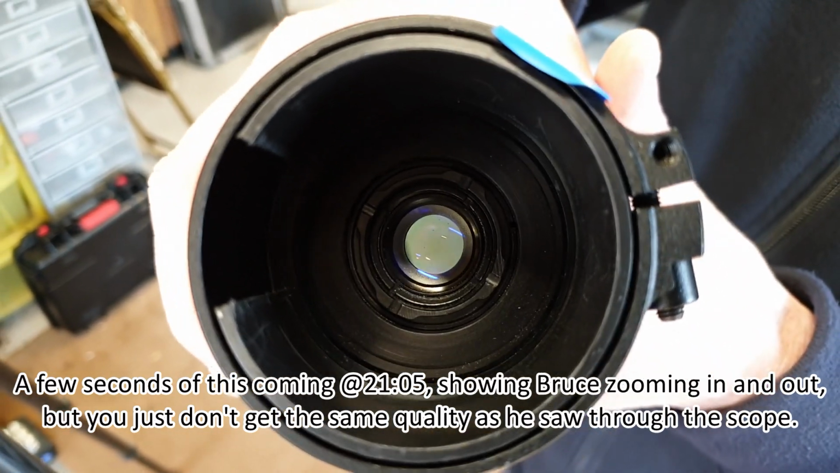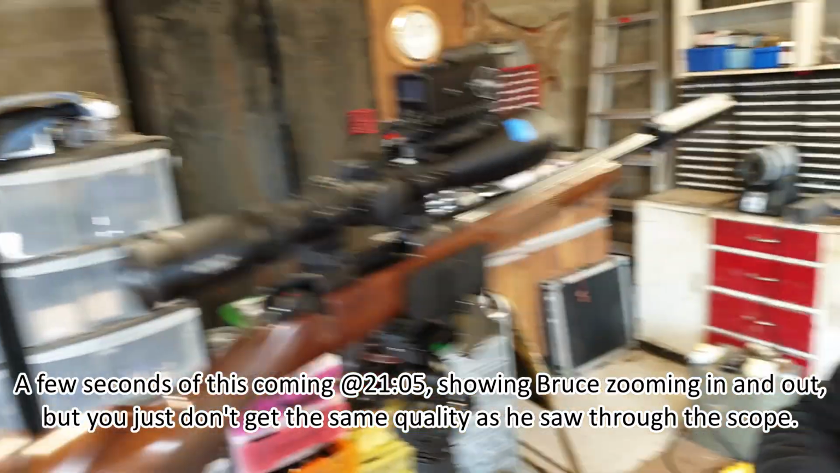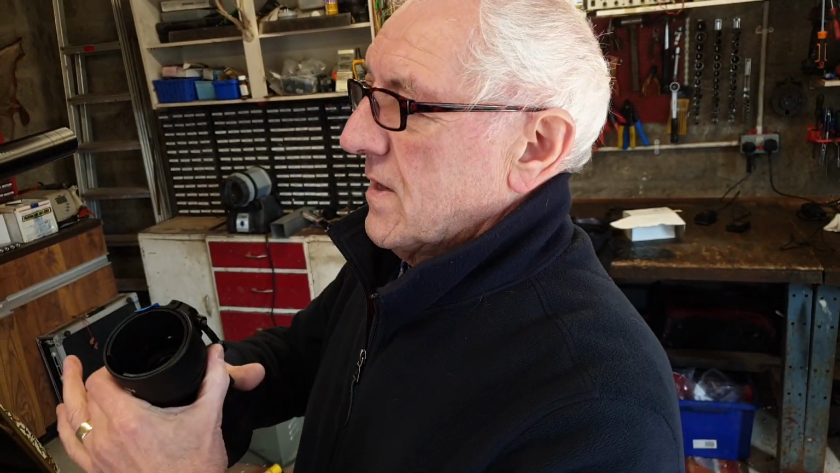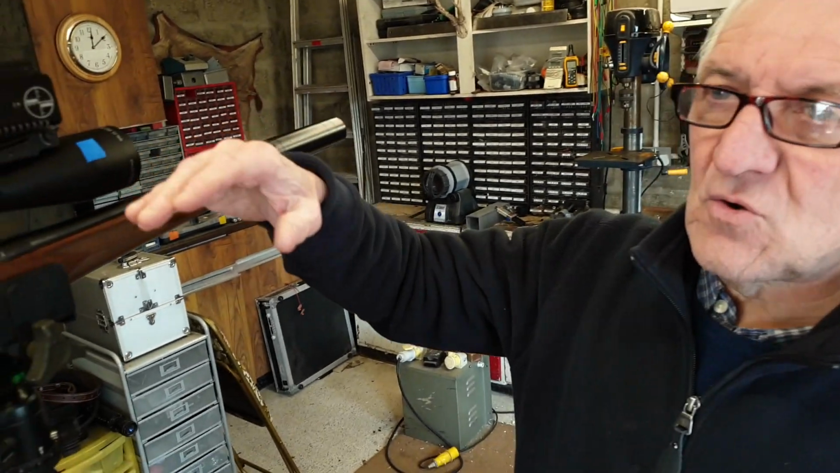Basically, when I put this onto the scope and I look through the scope, I'm looking at that display. Now, that display is not very big. So it's only the light from this relatively small display that's coming through the scope. The effect is that what we call the exit pupil of the scope, the size of the spot of light the pupil of your eye has to be aligned with, is really rather small. And as you increase the scope magnification, it gets smaller.